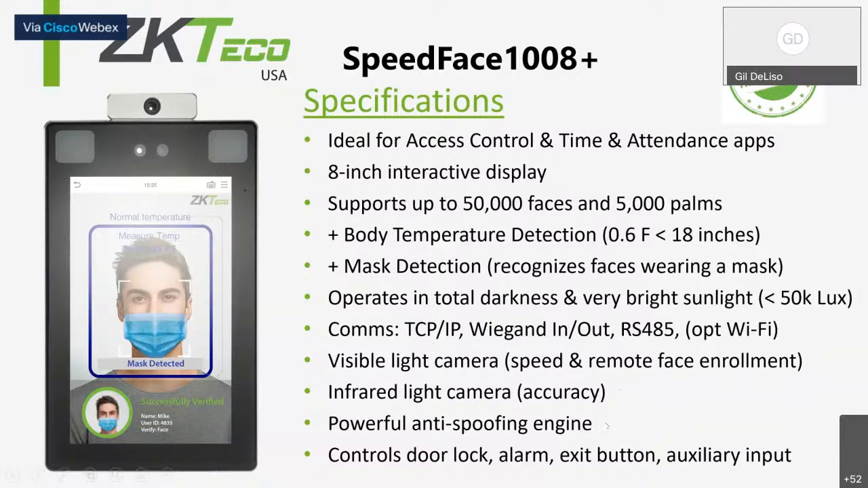A very powerful anti-spoofing engine, which means that somebody can't present a photograph of themselves or somebody else in order to get in. And it's got direct control and inputs and outputs for door locks, exit button, and auxiliary outputs.